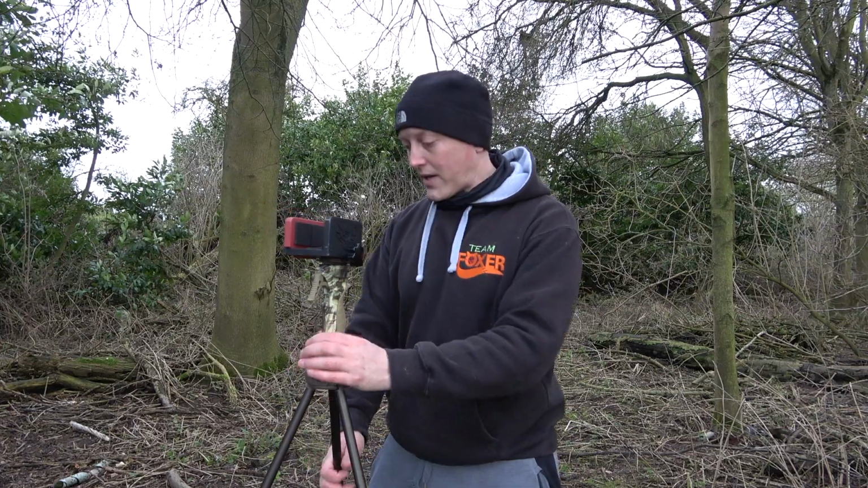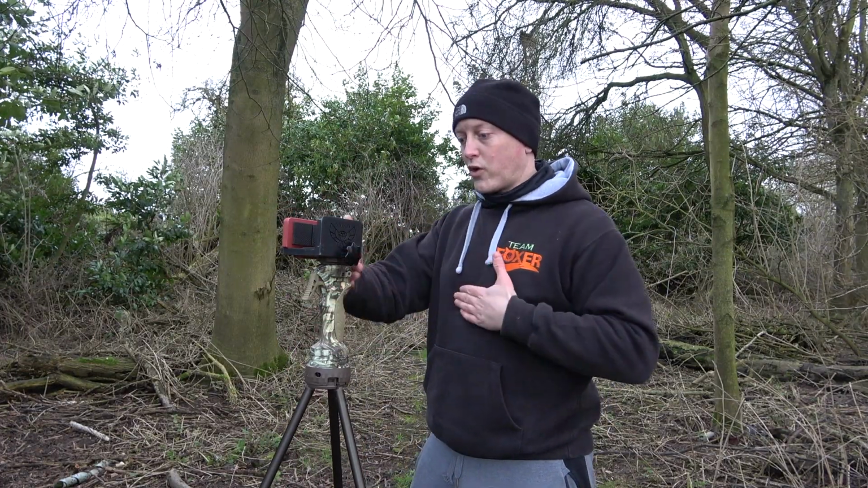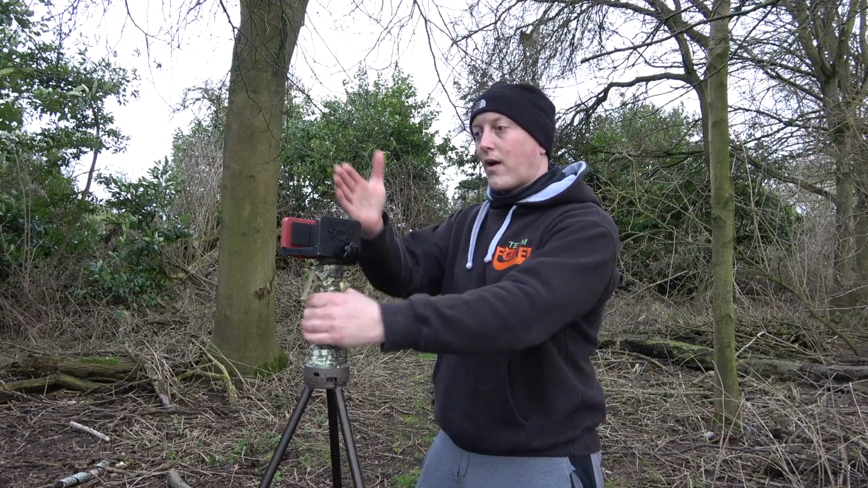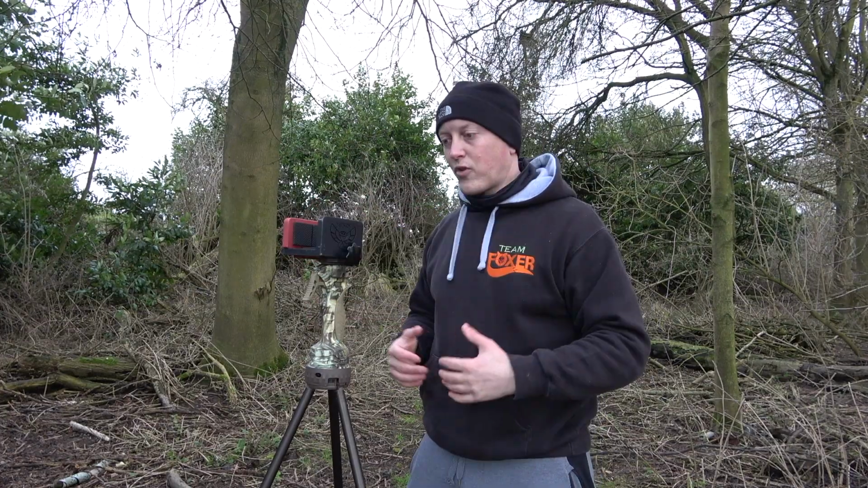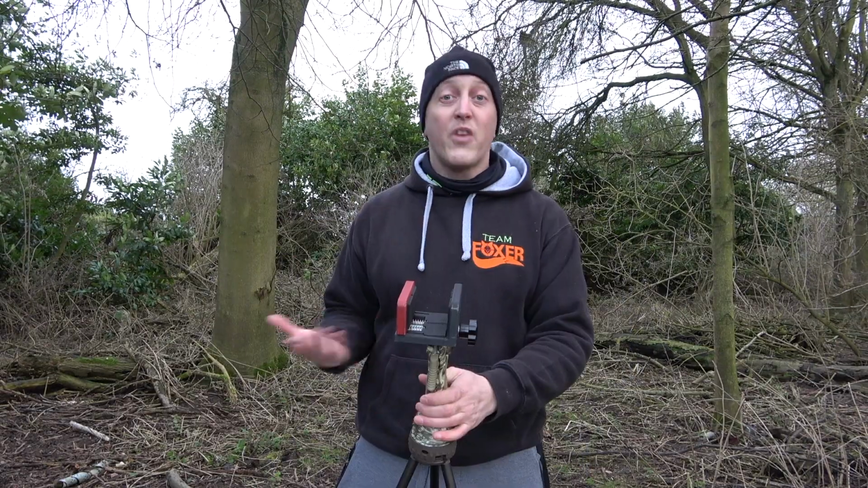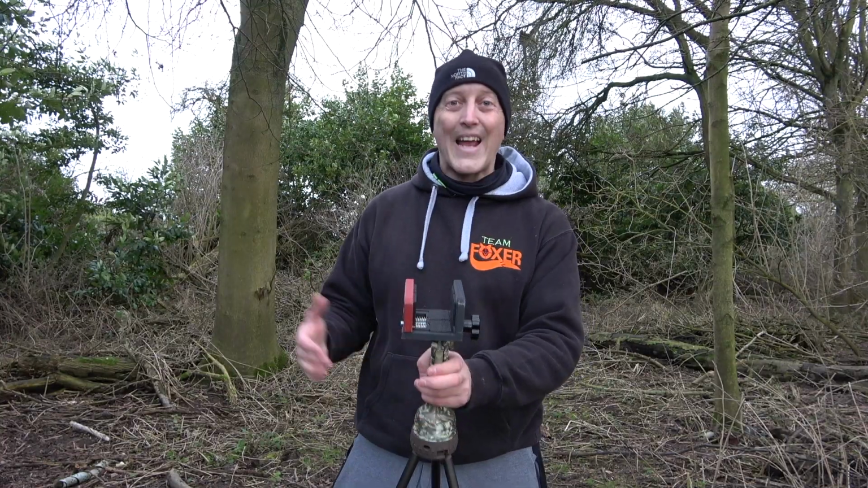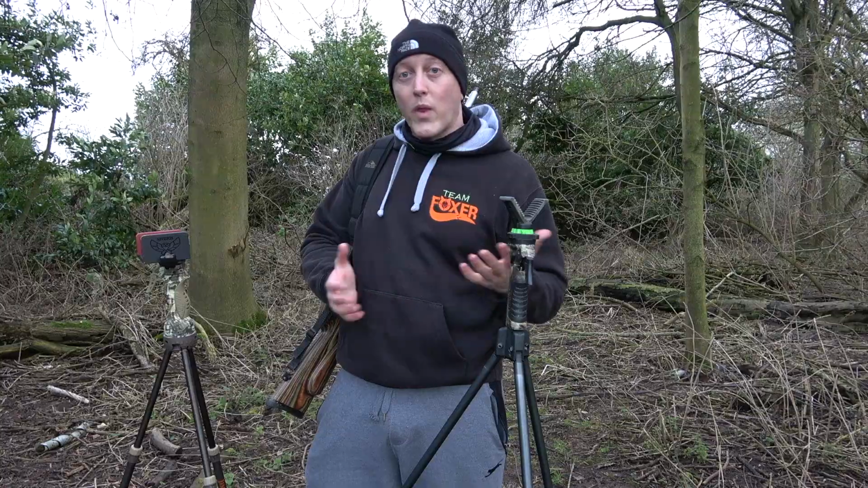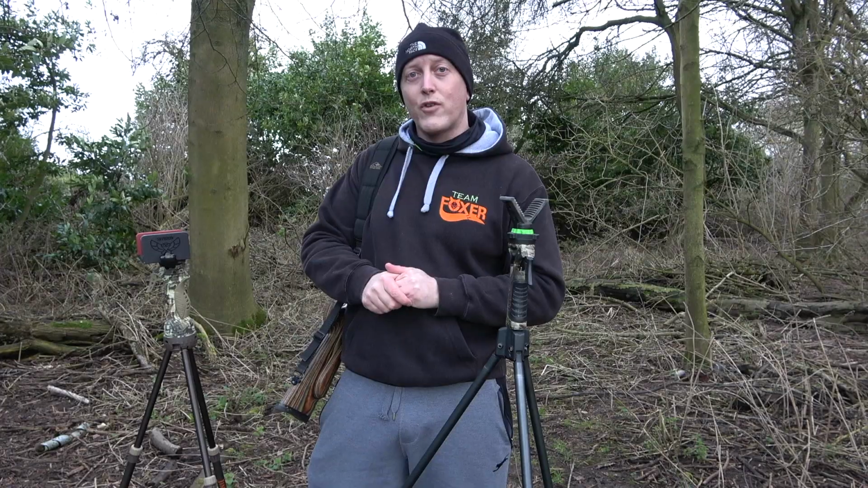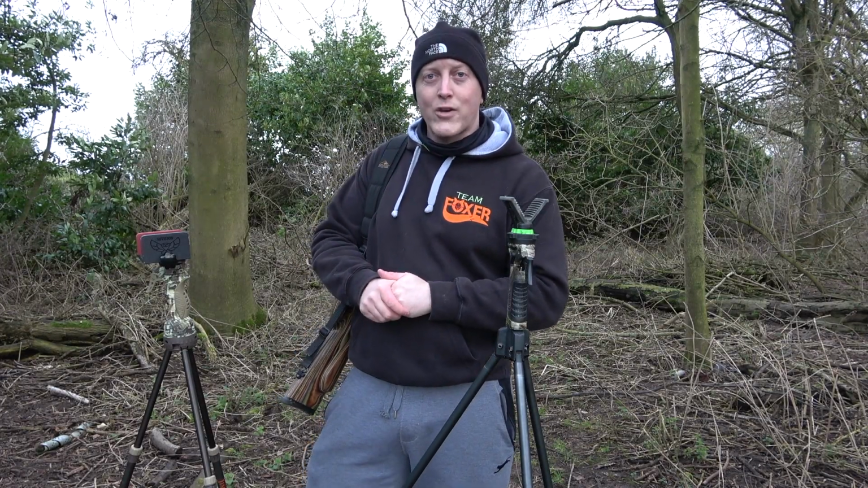So get your body in a fairly wide stance, not too close to the sticks, a good distance here. I've probably got about 1.5 foot. Pivotal point on the rifle, so you're nice and stable to be able to take that shot even at longer ranges. And tip number four, if you can, increase the surface area the rifle sits on, again adding to stability. Well, there we go. There's a couple of top tips for you there for shooting off of sticks. I hope you found those useful. Let's crack on with the foxing action.